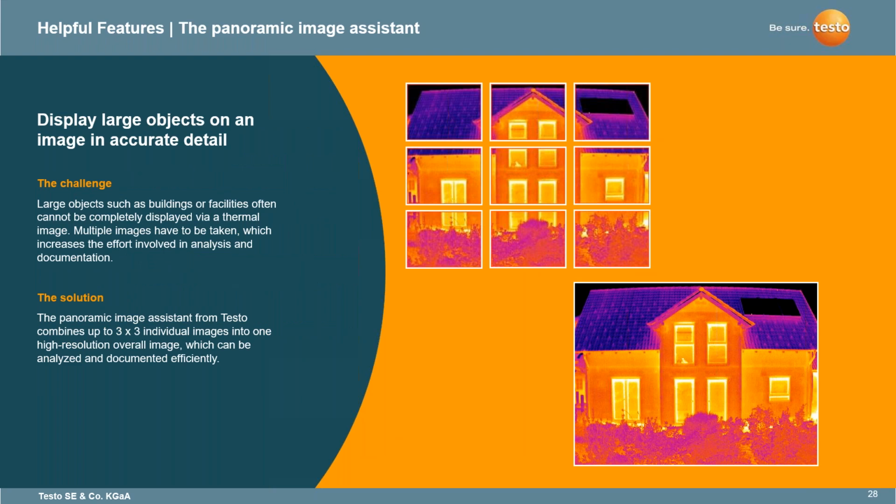Again, the panoramic image assist displays large objects on an image in accurate detail. You can kind of see how it works, how it's put together. Sometimes you can't get that full detail. So the 890 has this feature, the panoramic image assistant from Testo, which combines up to 3x3 individual images into one high resolution overall image, which can be analyzed and documented efficiently. So being able to get the whole picture with little pictures put together.